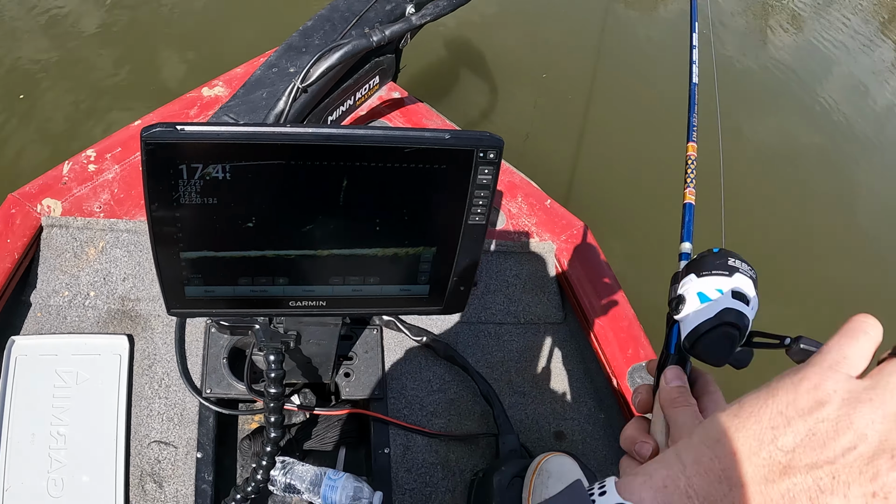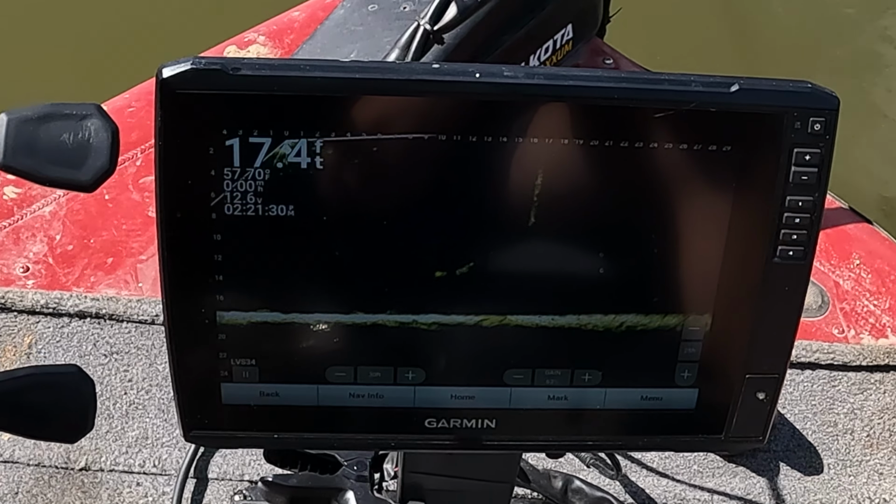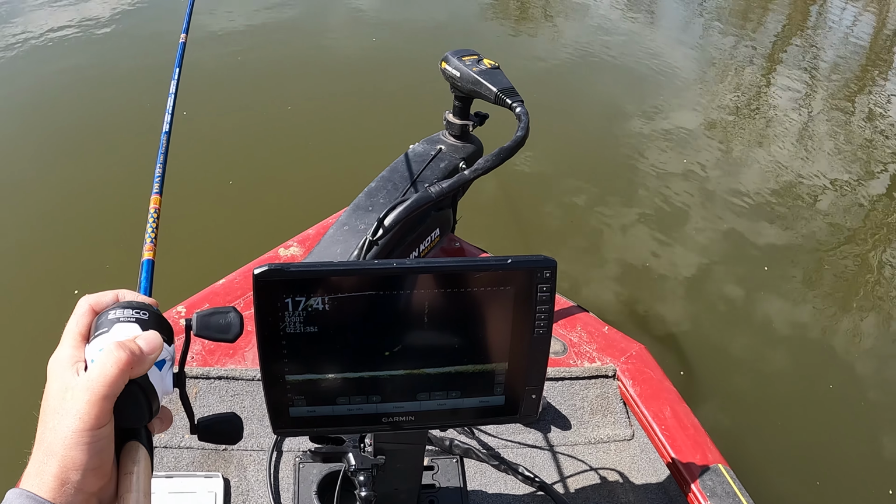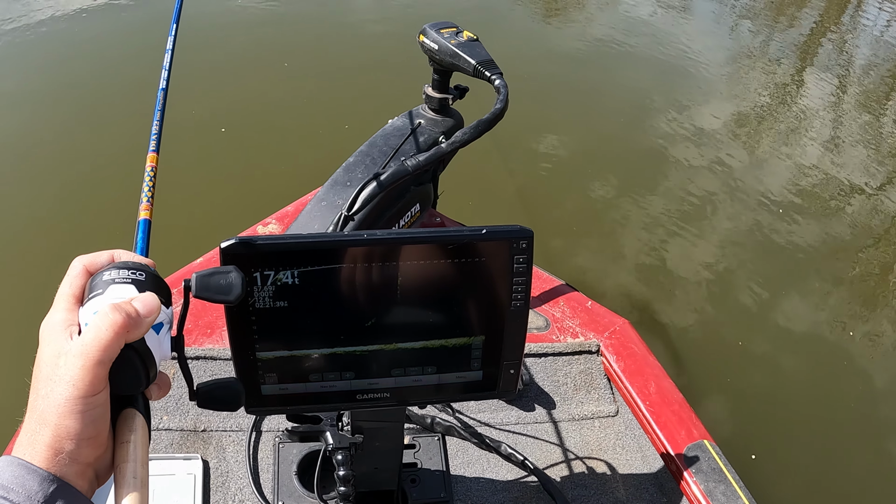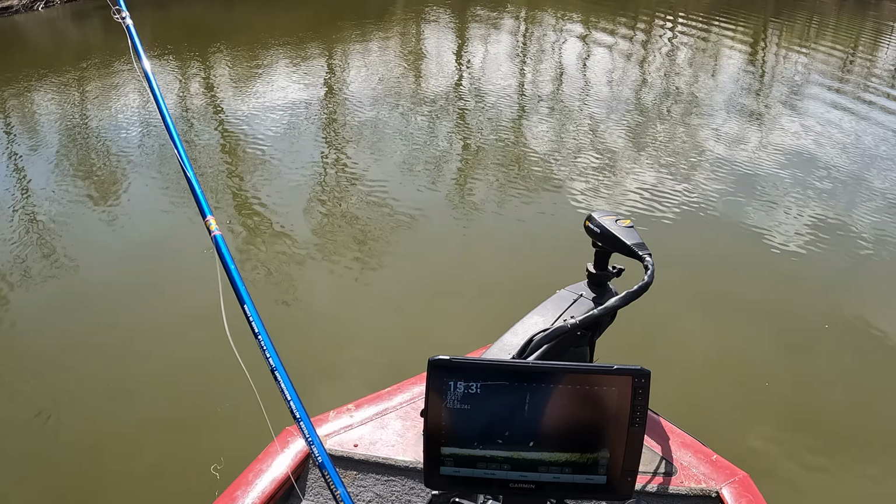Didn't even look at it. That's crazy, dude. It's a big fish. Put it right on it and it's doing something. It's kind of making some movement. I don't know what it's doing, but it's not interested. Move down the river a little way, see if we can find a few more new fish. Right off the rip, found one that looks like a big, nice crappie.